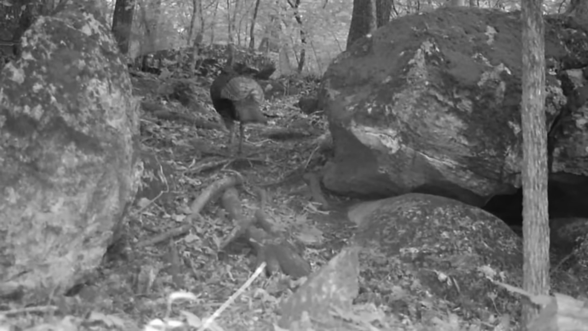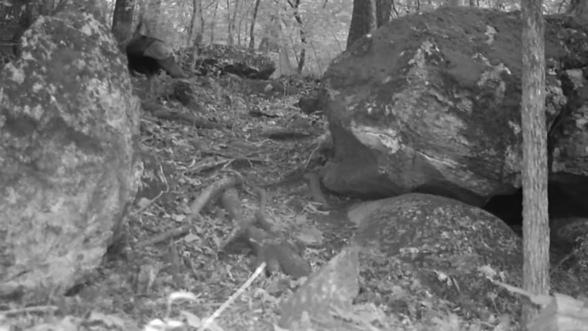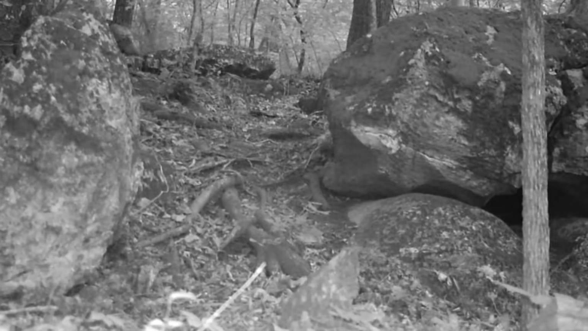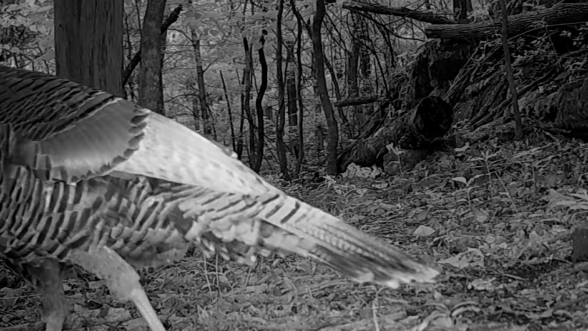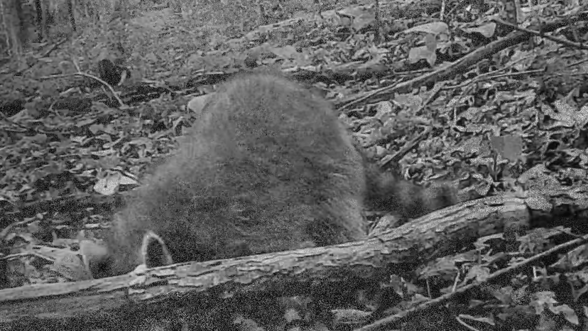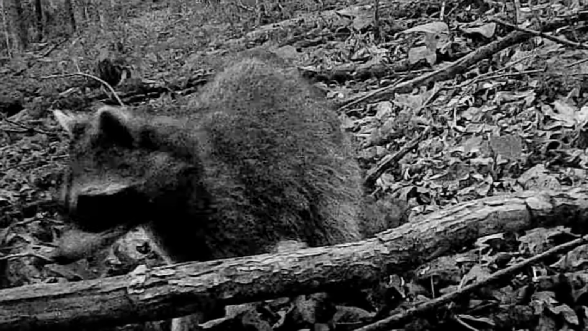And at dawn, all the little animals moving around pretty good. There's a big tom moving up the cut. And they're off the roost, these turkey. They're moving around pretty good, and all the deer are. This is just a crossing area for the little animals. Even the coons are still up during the morning, but they'll turn into their dens soon enough.